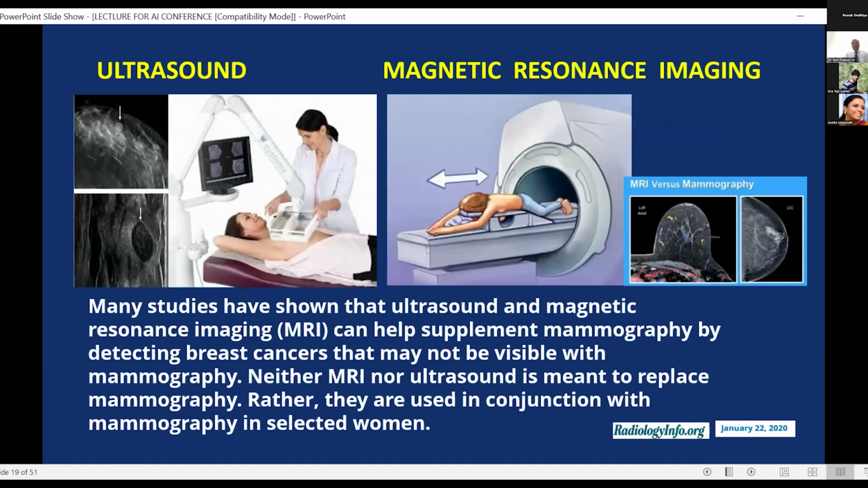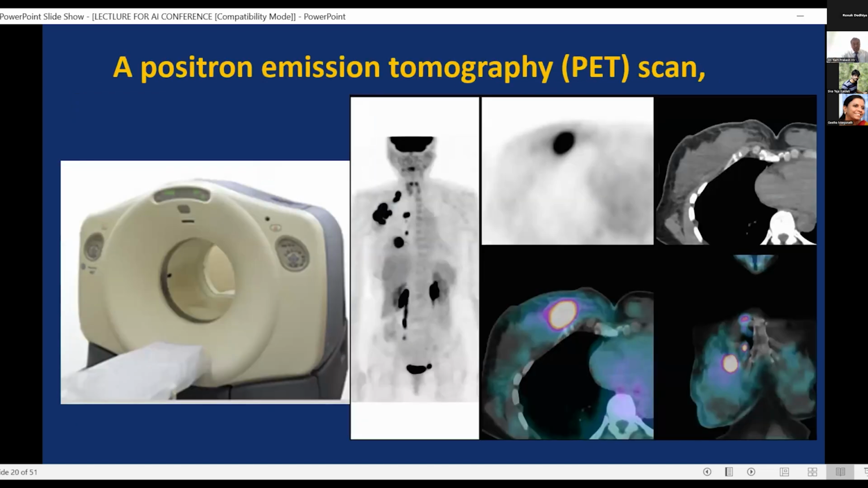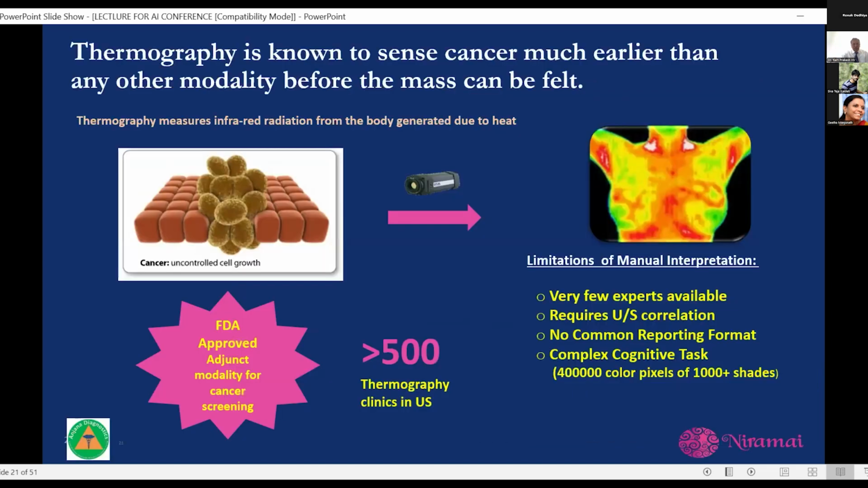What are the other examination modes that are available today? We have ultrasound and we have magnetic resonance imaging. And we also have PET scans that are coming in of recent. These are the other imaging modalities that are useful in evaluating breast cancers. But these are all very expensive, and not available in every place. They're not portable. You've got to go to the place where you have the equipment, and you've got to submit yourself for that examination.